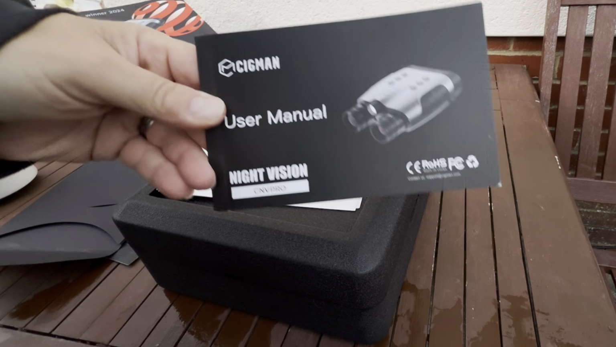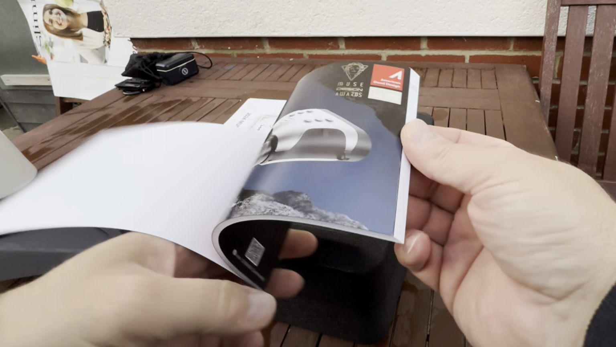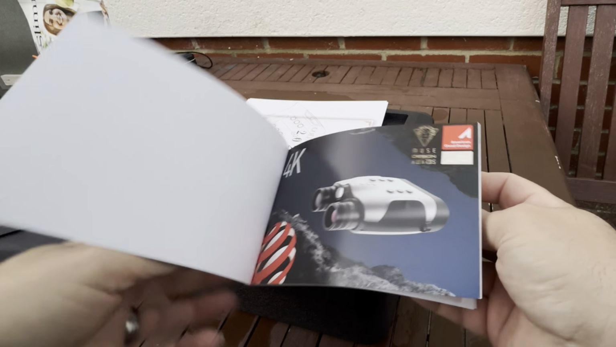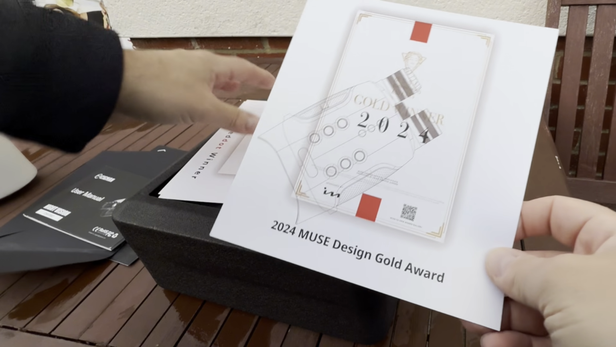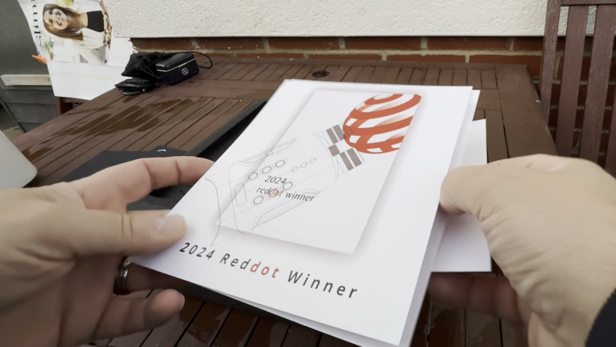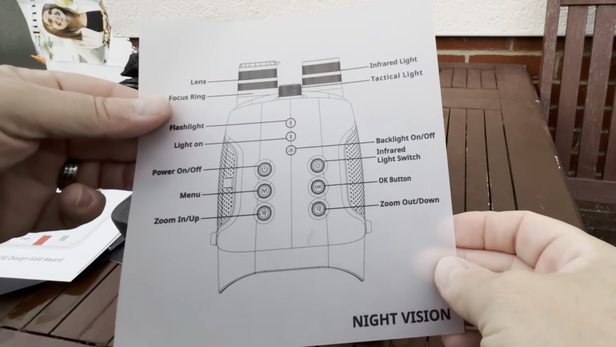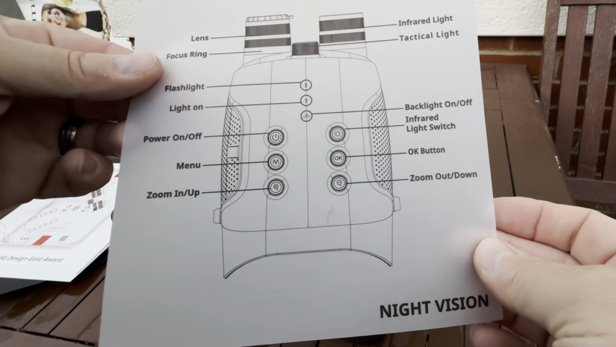You get a user manual, and this is very robust with great picture quality on this. That's all text, but it's really nice, this instruction manual. You get their award cards, so you got a few awards for this particular binocular. And you also get this handy dandy sheet, which tells you what all the buttons do and everything, which comes in handy for later on.